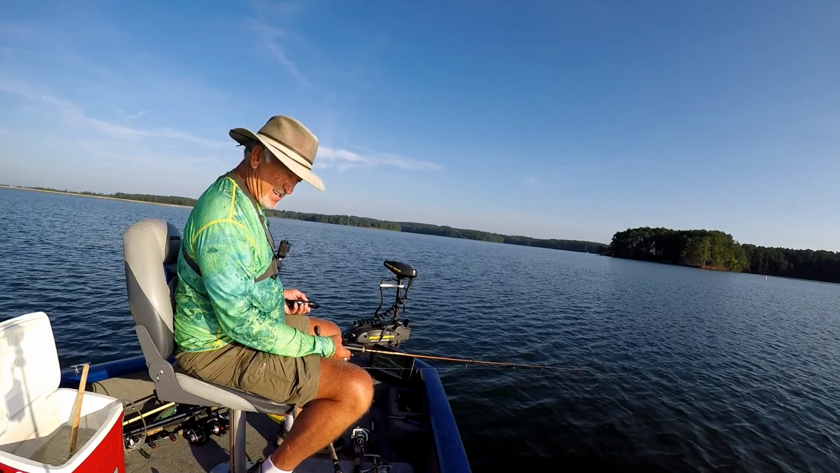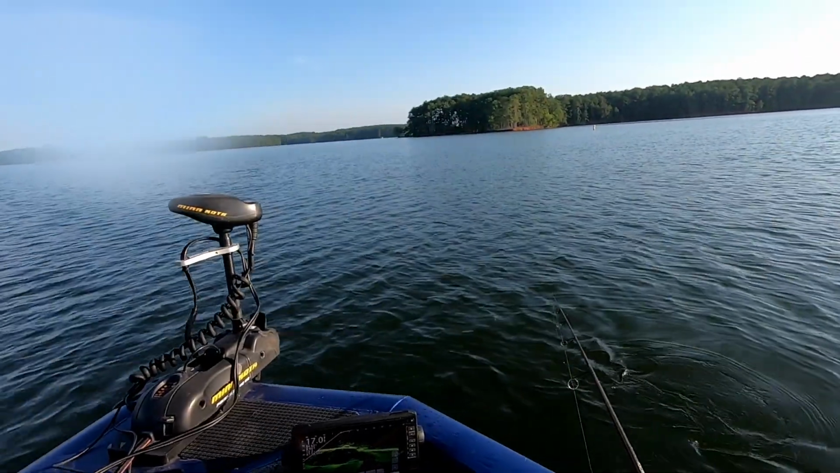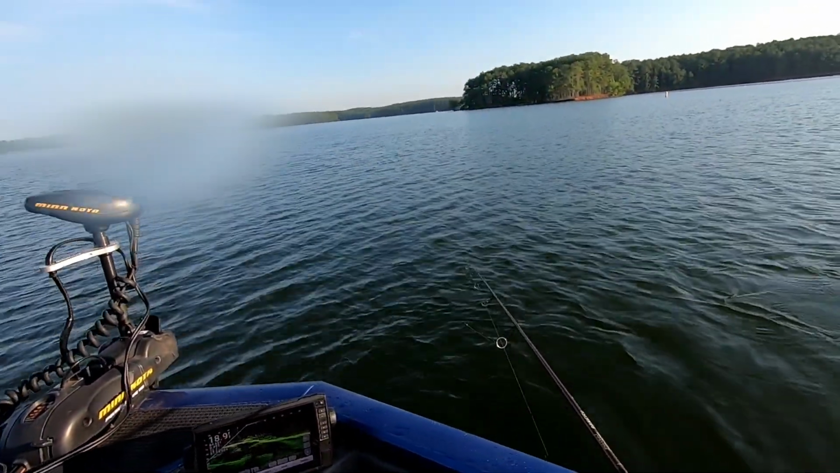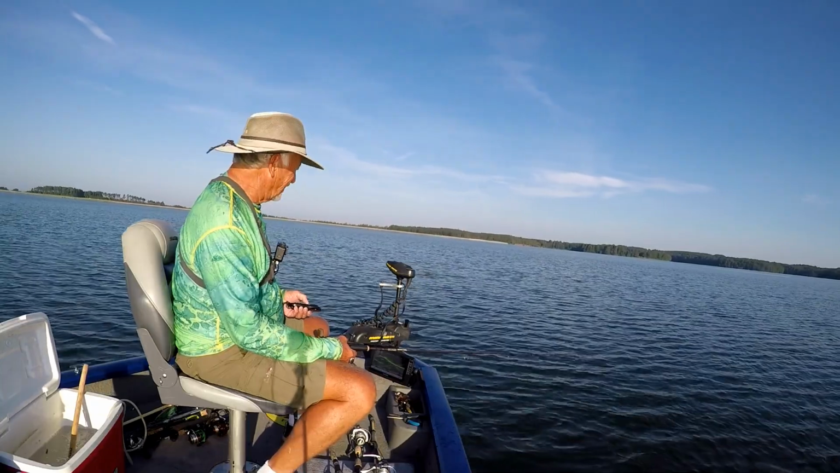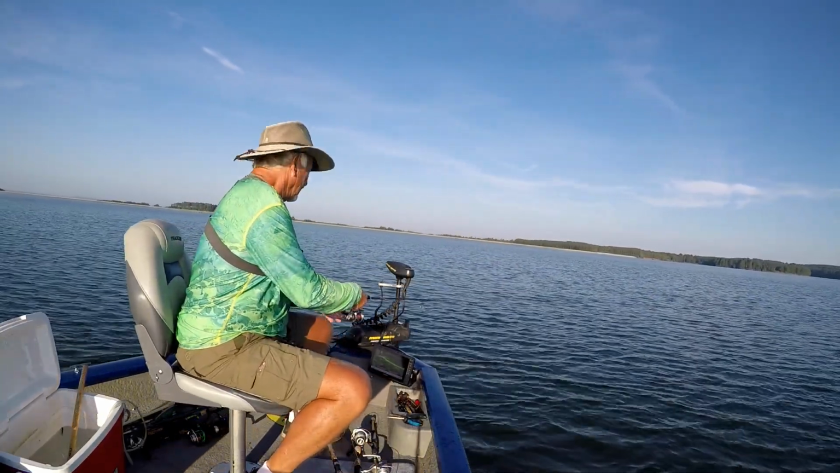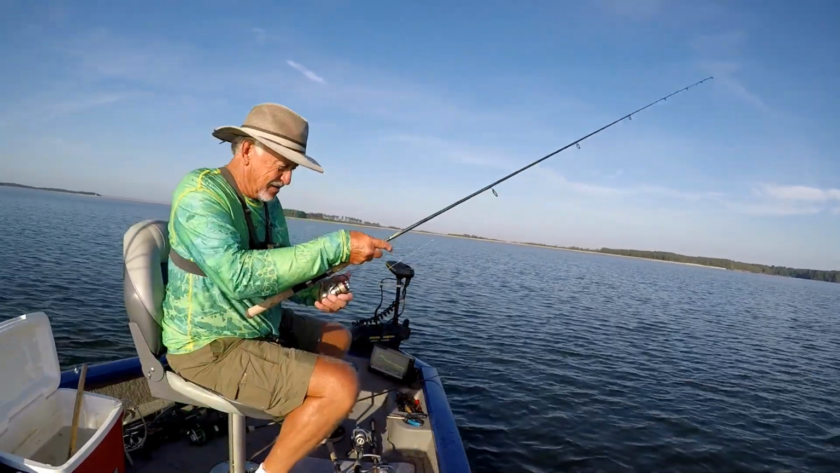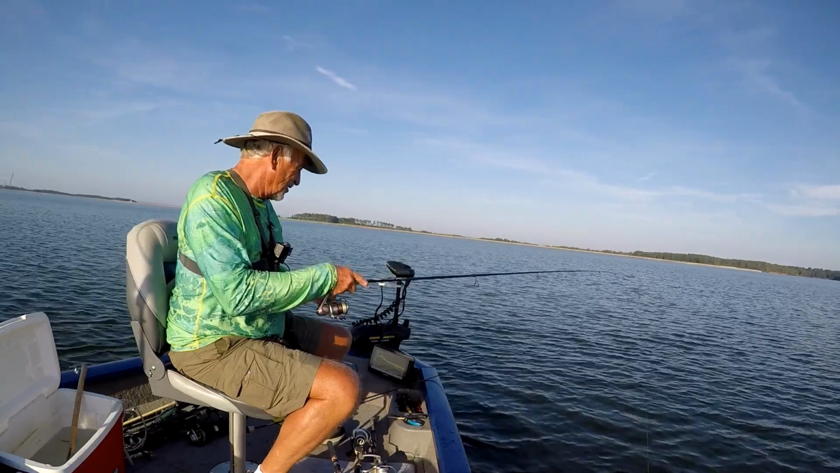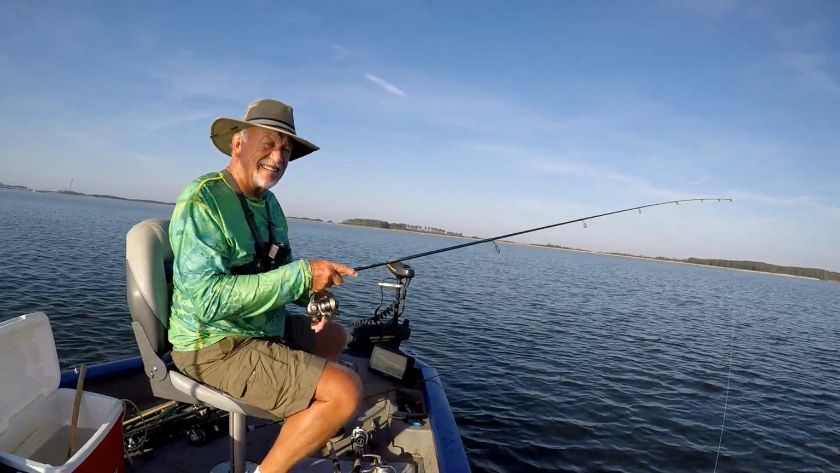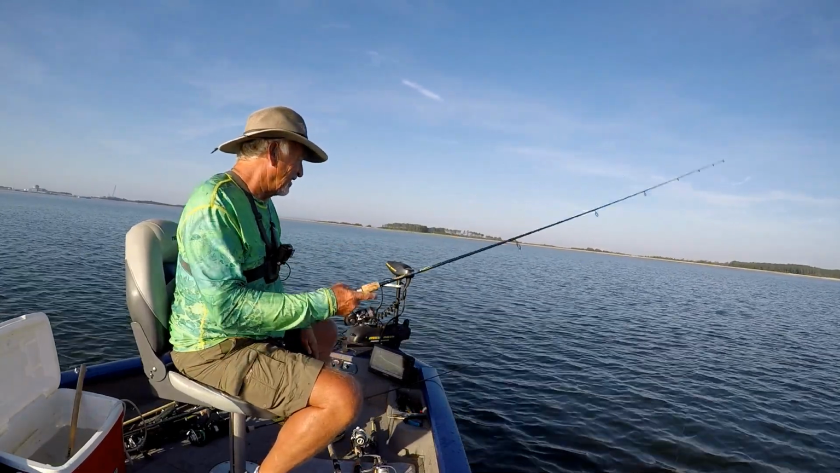Get back up to all them little specks I see in there, it's crappies. Hey, crappies. That's what they are. Hey, let's drop it back out there. See if we can get a nut. Get it back up there. All right, put it back out.